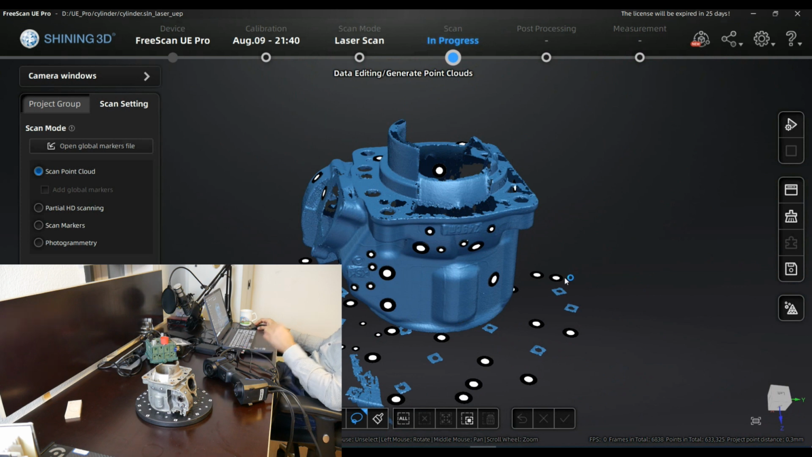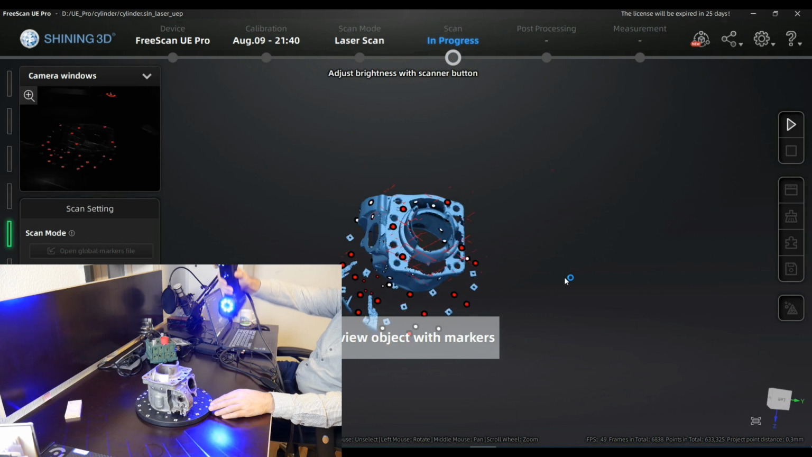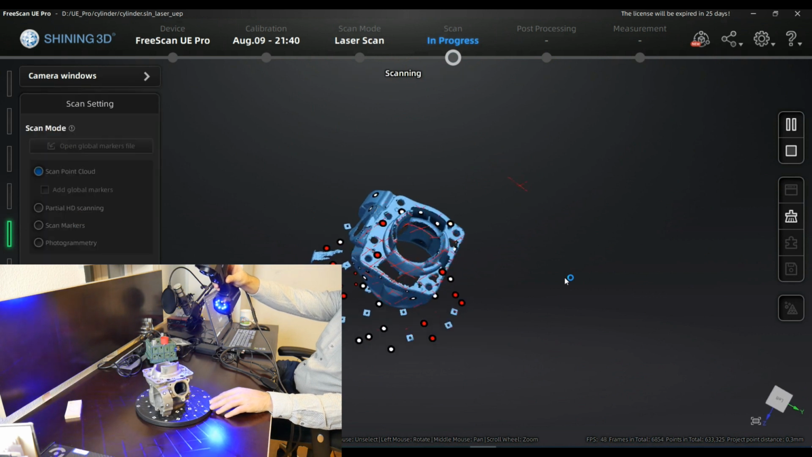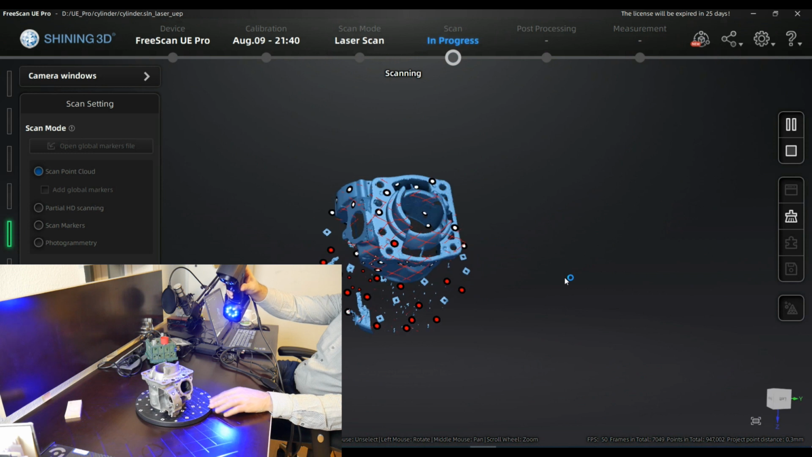And for standard surface, I can just scan with the 13 crosses. That was really fine.